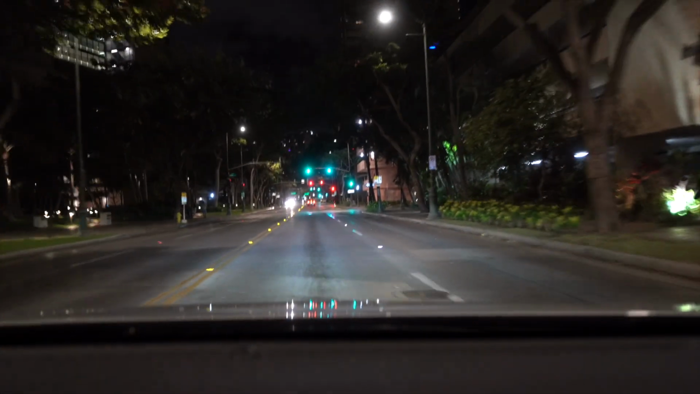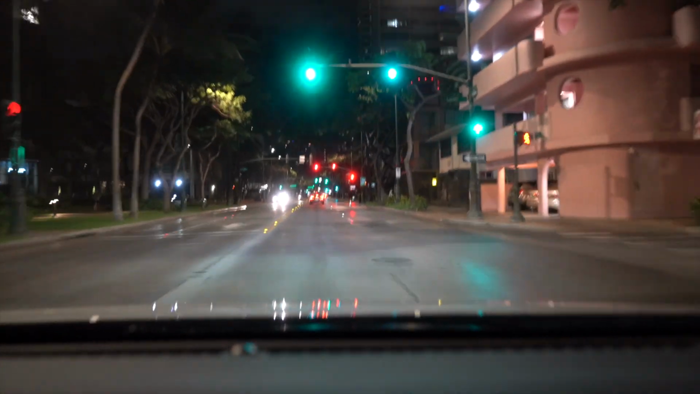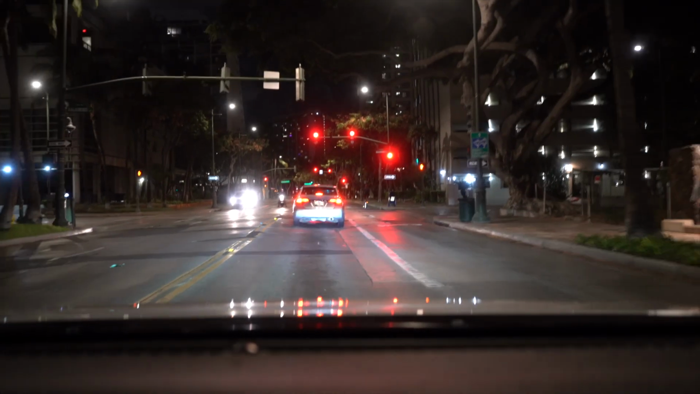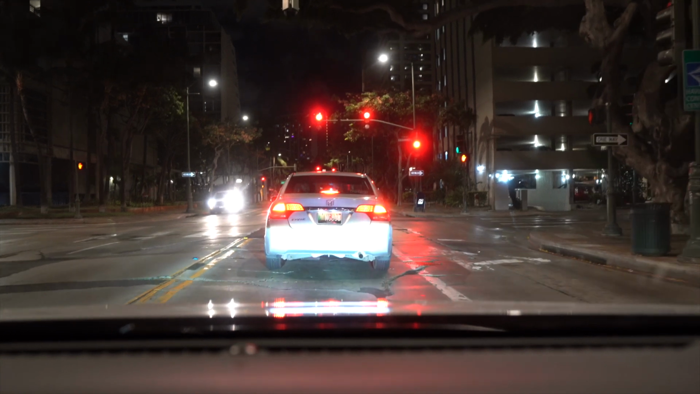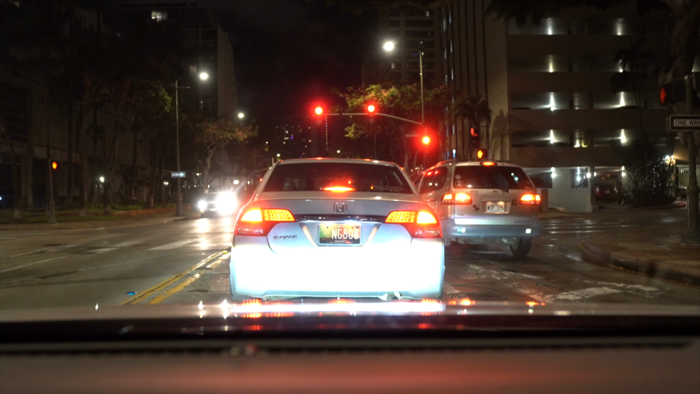I mentioned that there's some bars or whatnot that are open at night, and maybe you'll see some of these bars that are open that I'm talking about. So I'm going to make my way back to the main strip, and then I'm going to cut down to some of these side streets so we can see some of what's going on down some of these side streets.